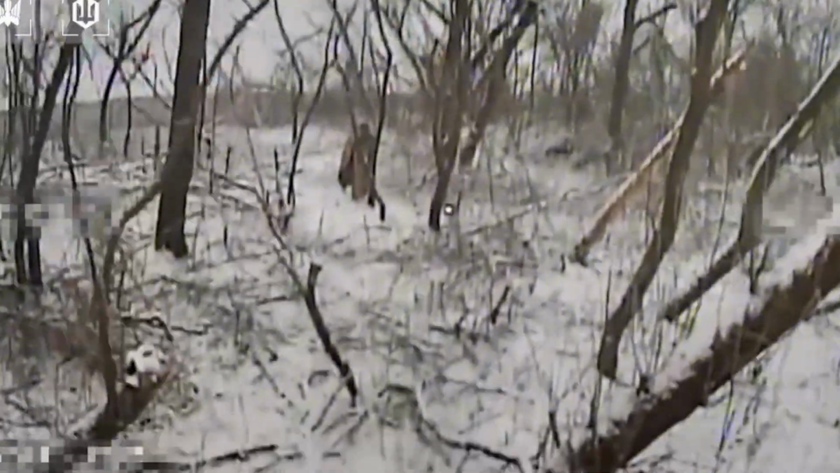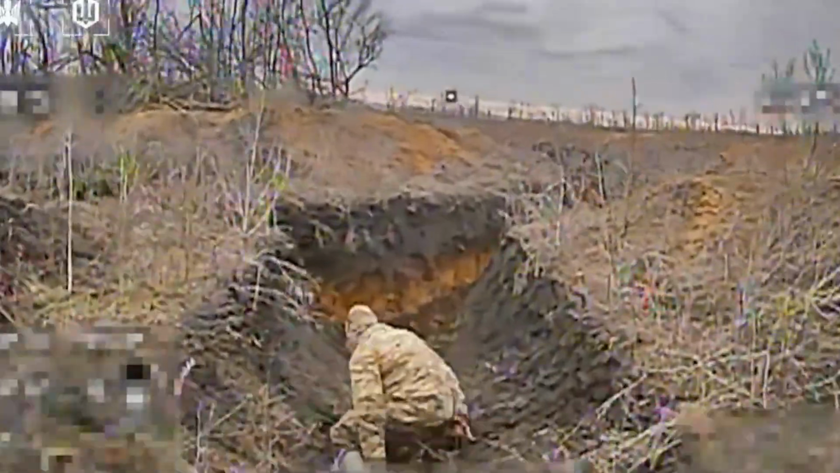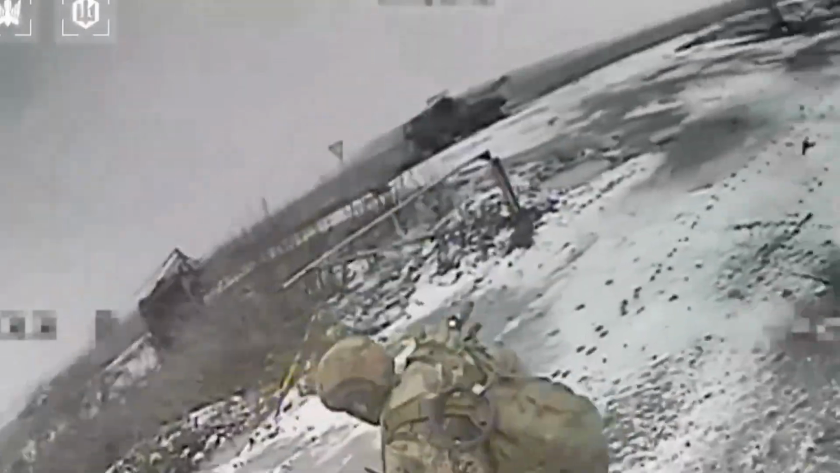According to the released video, Ukrainian operators carried out large-scale drone activity in the Pokrovsk and Donetsk region as well, deploying more than 100 drones over the course of a month to monitor and engage Russian soldiers moving individually across the terrain. From above, the recordings illustrate how quickly infantry movement can become visible once aerial surveillance is established.